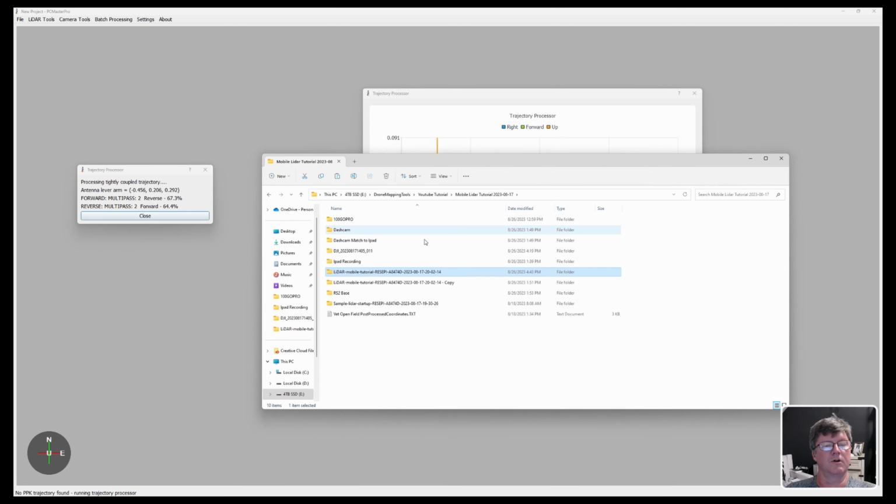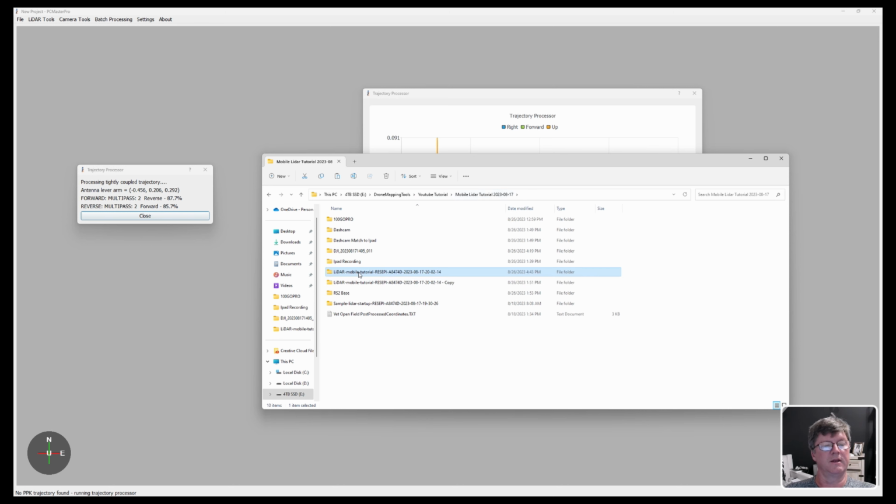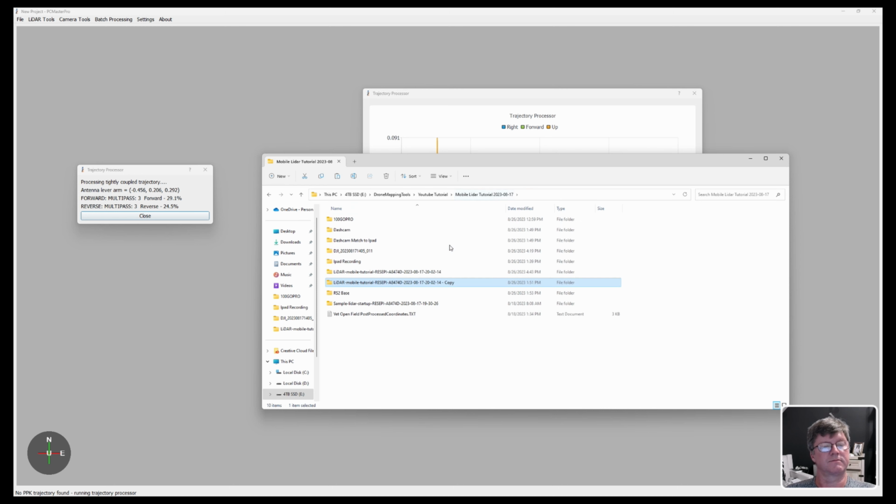Okay, what I want to show you is that once it unpacked, it created all these different folders. In the original folder, you just have the one data folder. So these are all the data files that were written, which are kind of compressed files.